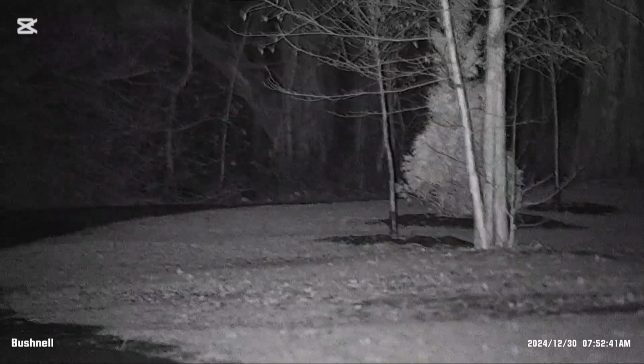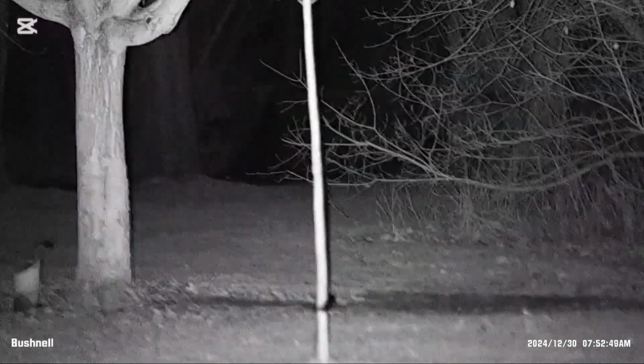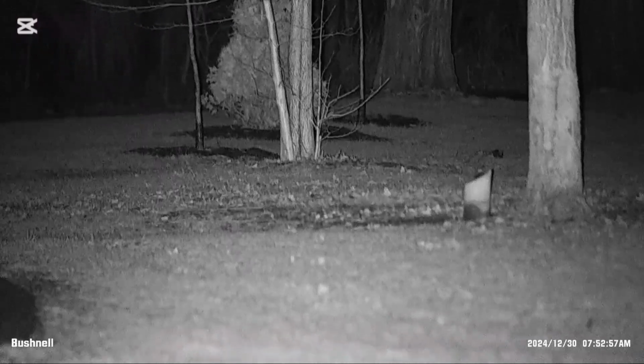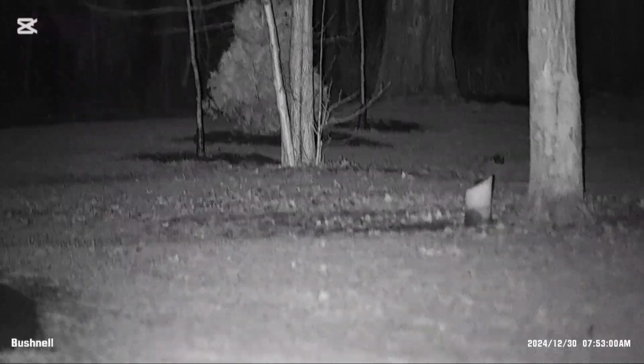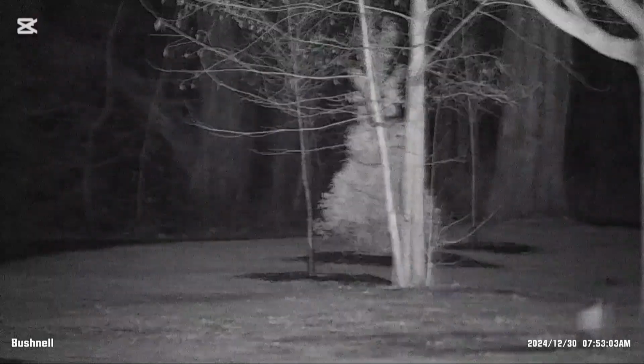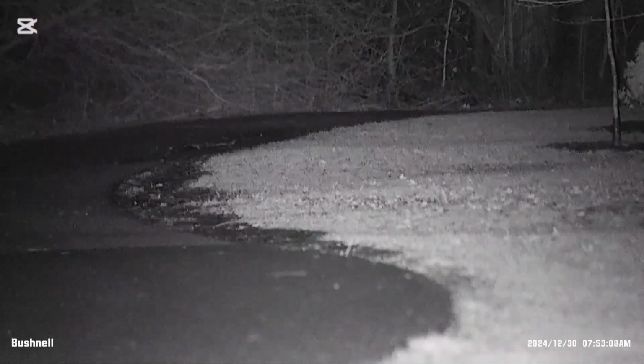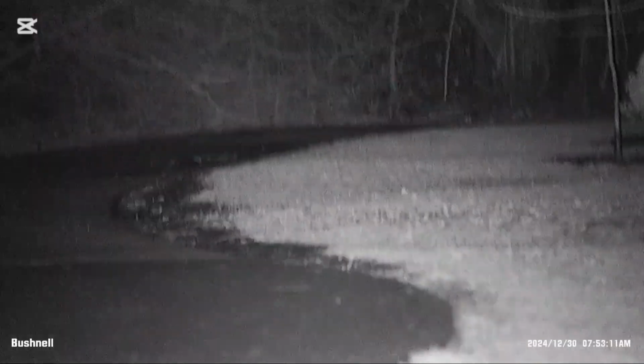Yeah, well, I did see it, but I didn't really catch it on camera. I wasn't recording. Not sure it was a fox or coyote. I think it was coyote, because I know there's a lot of coyotes around here, so I don't know if it would be in the fox's best interest to hang around here.